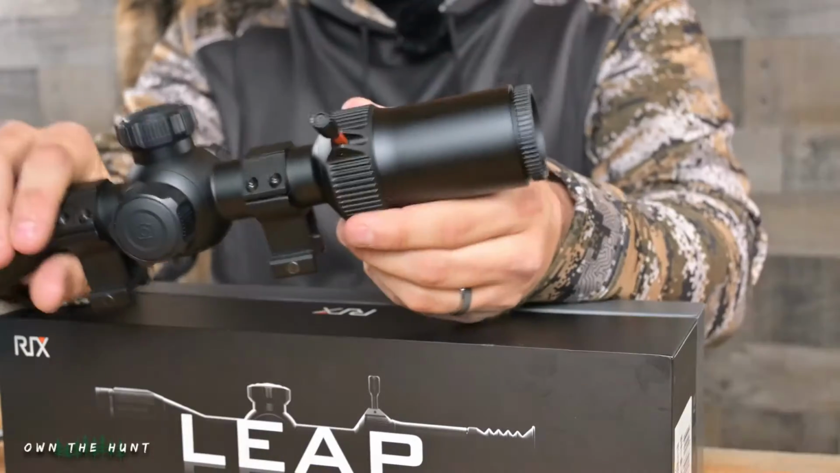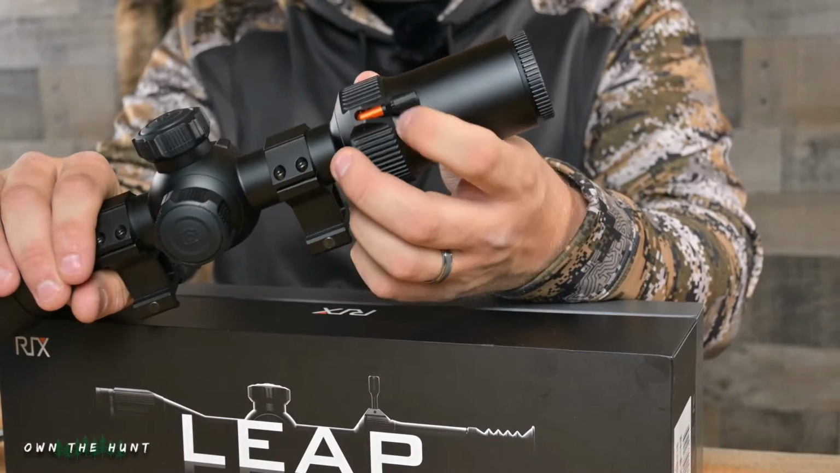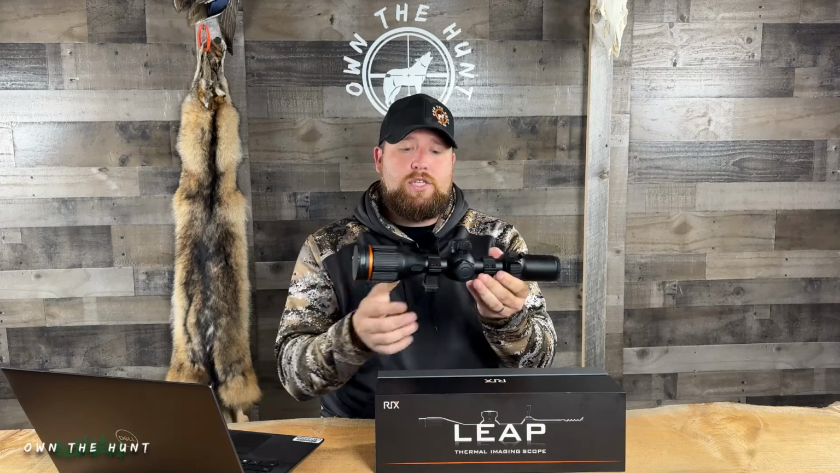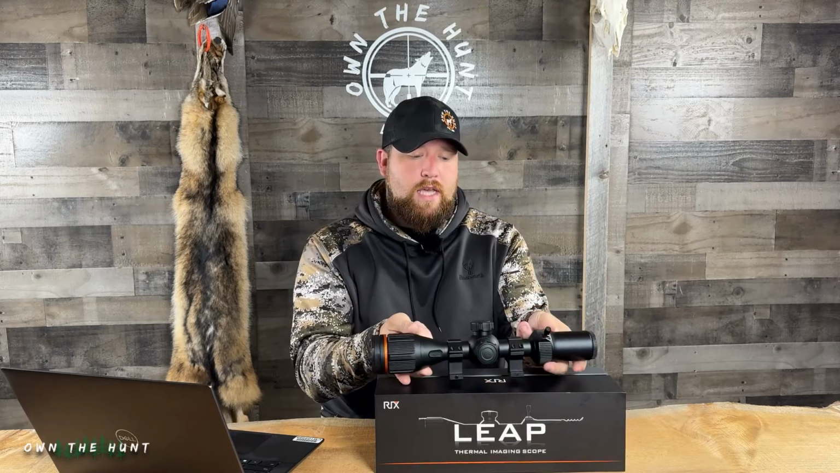Let's go ahead and talk about the pros on this scope, things that I really enjoy about it. Obviously the optical magnification, you guys, that's going to be my first pro. Being able to throw this throw lever out right here and magnify the scope just by twisting that dial is extremely beneficial, you guys. I can't tell you how many times I've been fiddling with the button on my Pulsar trying to magnify, and you know, it kind of takes you away from the game, right?